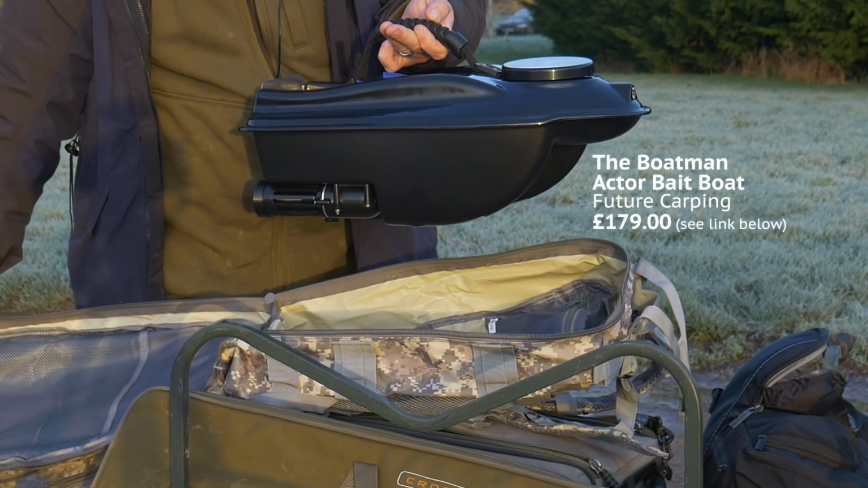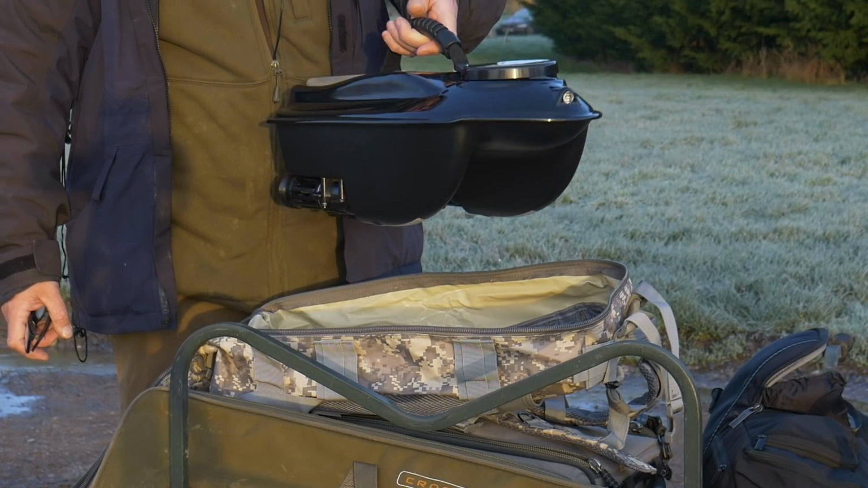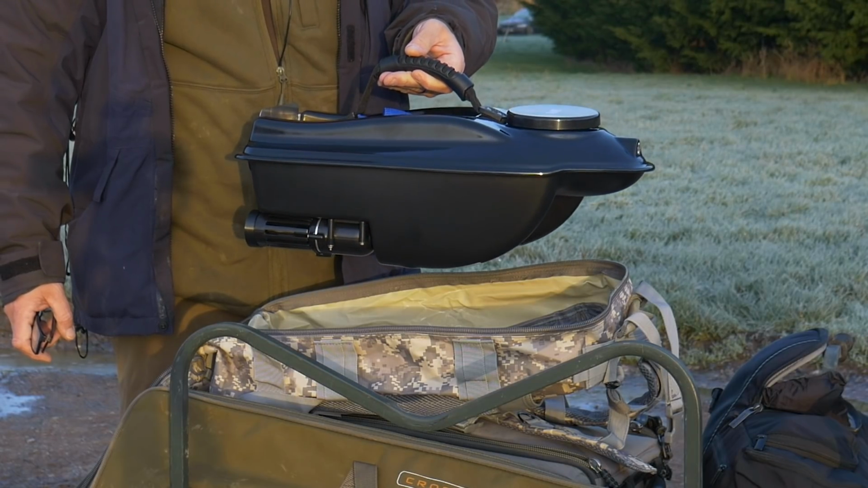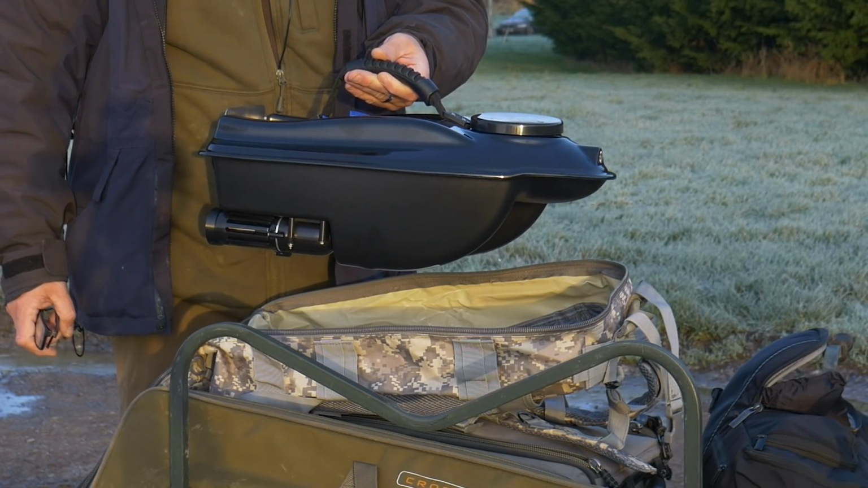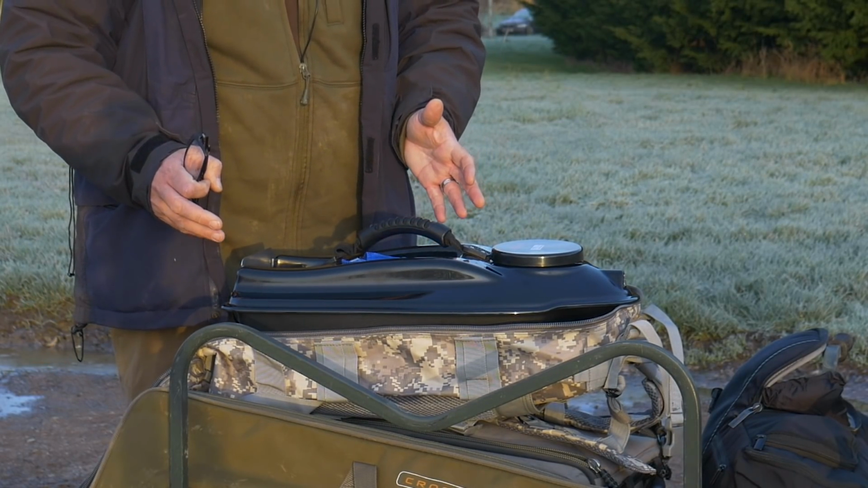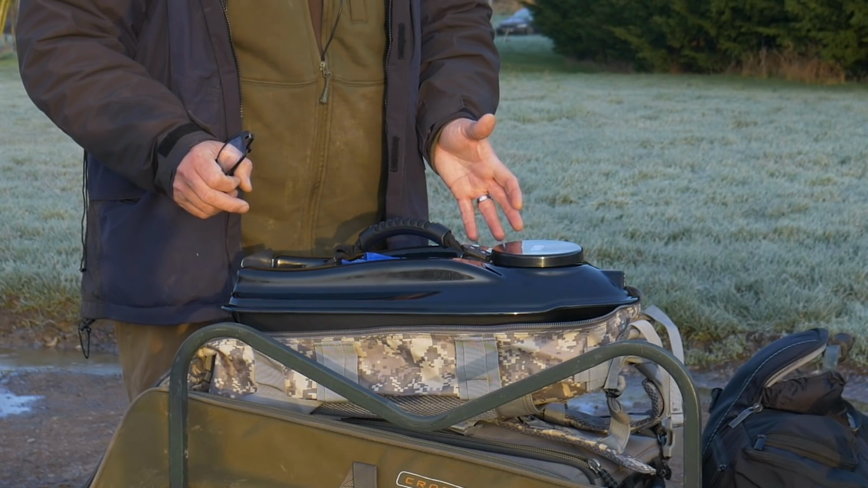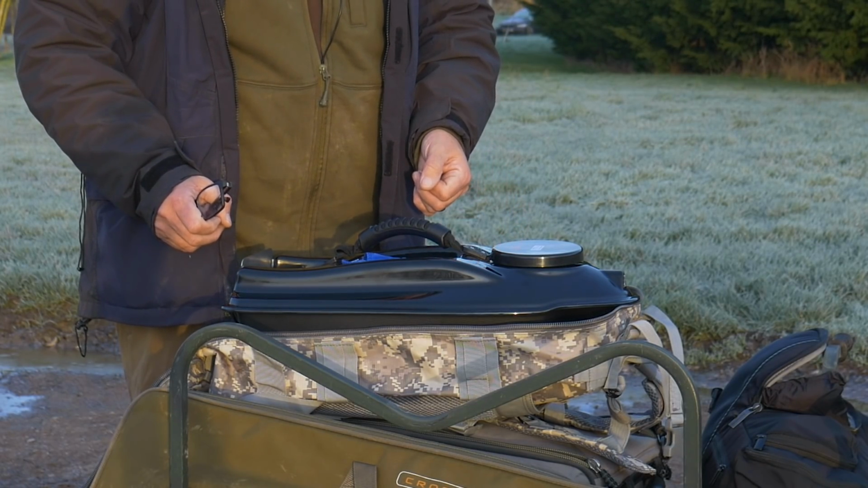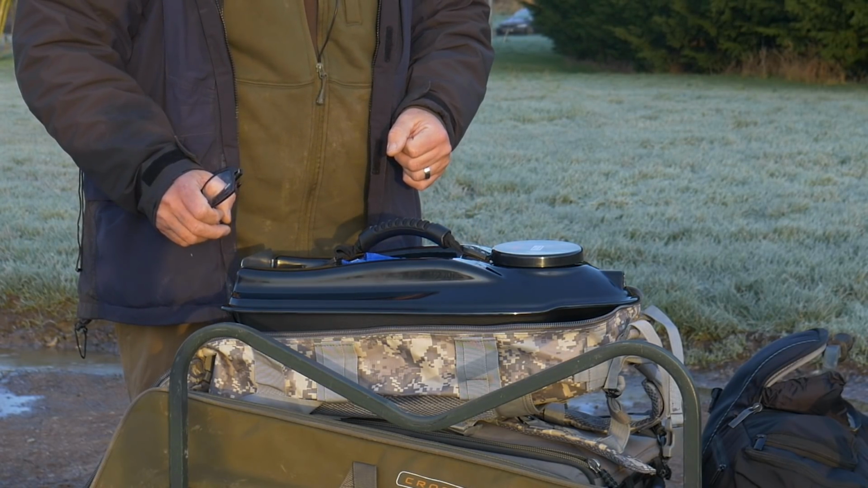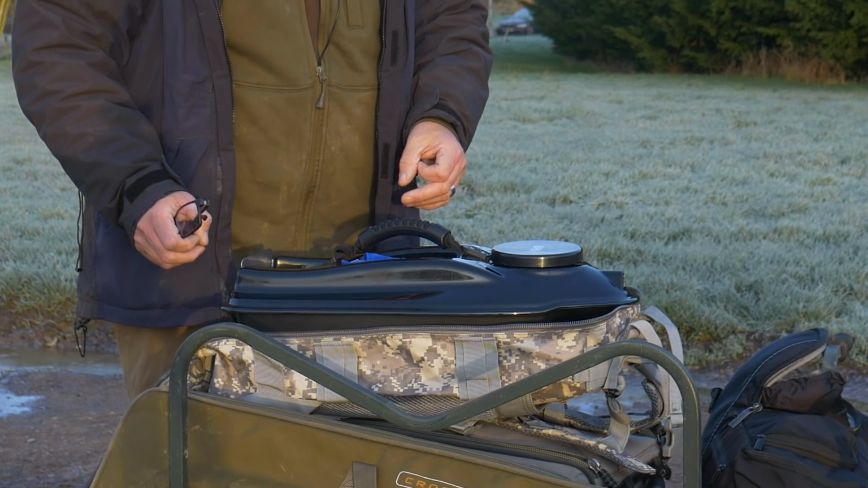There it is. It's the Boatman Actor bait boat, which I'm sure most of you have already seen online on various YouTube channels. So I'm going to give this its maiden voyage, and for me it's actually the first time I've ever used one of these, so it's a bit of a learning process all round. So without further ado, I'm going to get on, set this up, have a look in front of the swim and see what I can find using the Depper attached to the back. So let's see what gives.